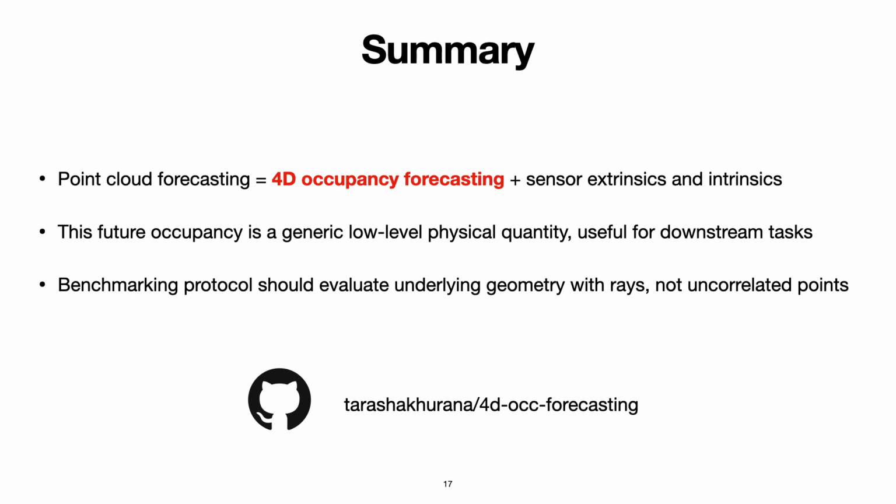To summarize, we propose to factorize sensor parameters from the task of point cloud forecasting, thus focusing solely on 4D occupancy forecasting. This helps us in learning a low-level and highly generic representation. Evaluating this representation requires a ray-based querying protocol so that methods can be evaluated for their forecasted geometry rather than a set of points.